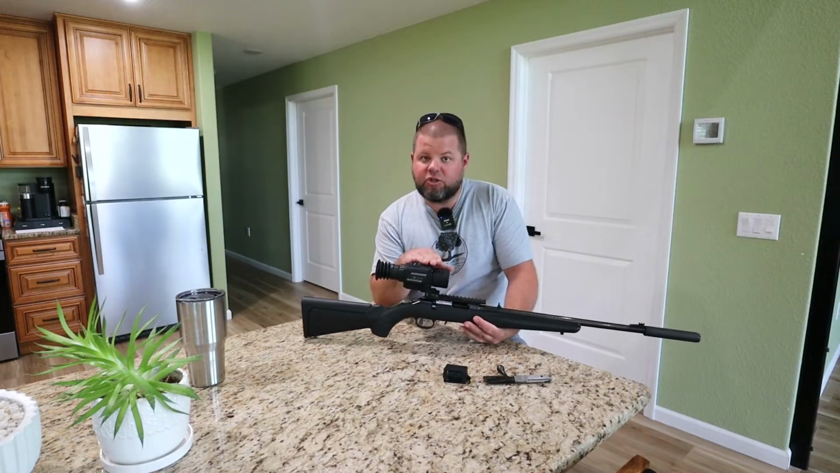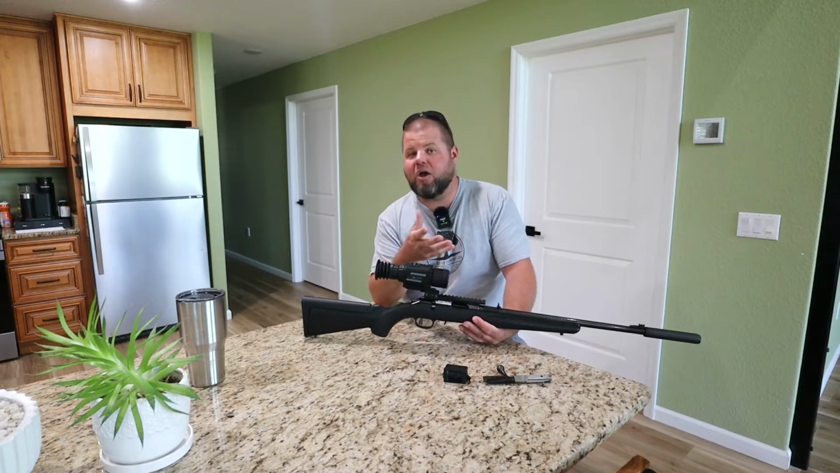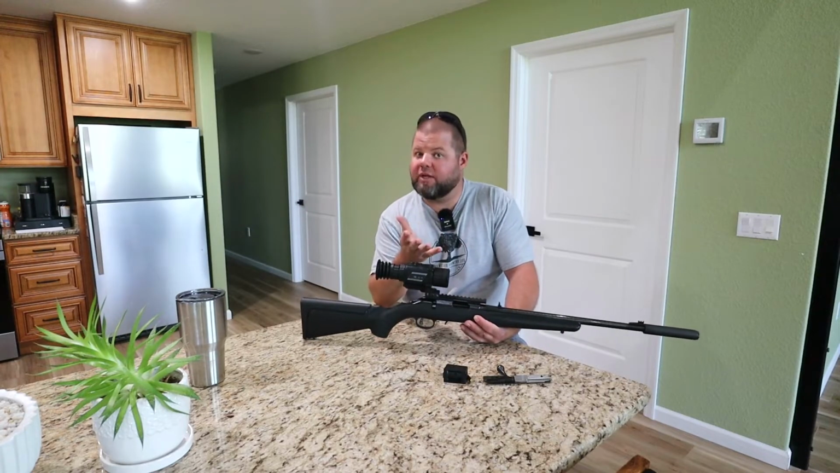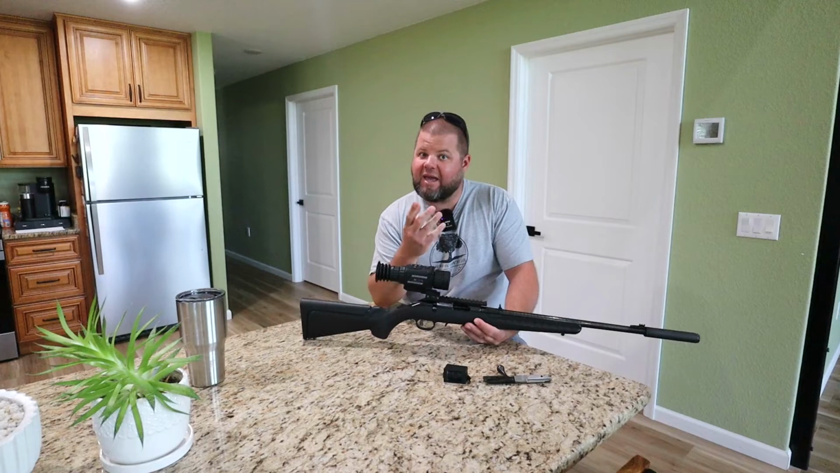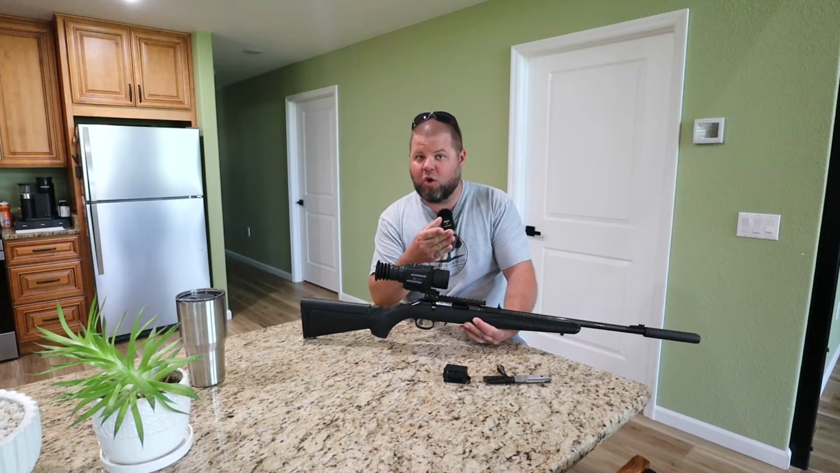I find the resolution and clarity plenty good enough to identify targets at several hundred yards, like say coyotes, deer. I can even tell the behavior of rabbits and now armadillos, which has been my biggest pest, and I can identify them at 100, 200 yards to know what to go after.